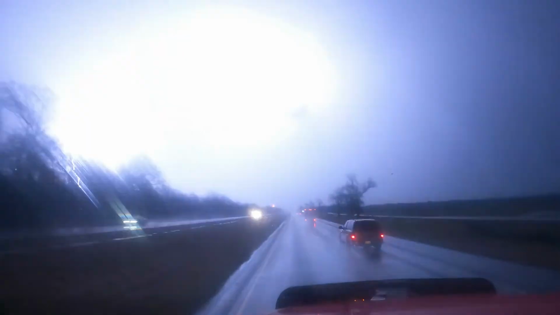Here's a look at local weather conditions as of midnight. At the top of the hour, at Monroe. Around the local area at midnight, in Shreveport, cloudy and 61. Wind northwest at 3 miles an hour. El Dorado, mostly cloudy and 57. Wind northwest at 8 miles an hour.